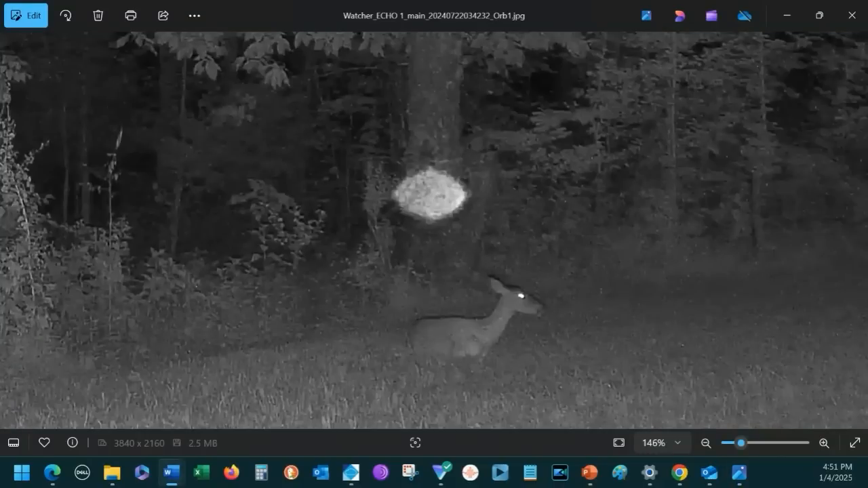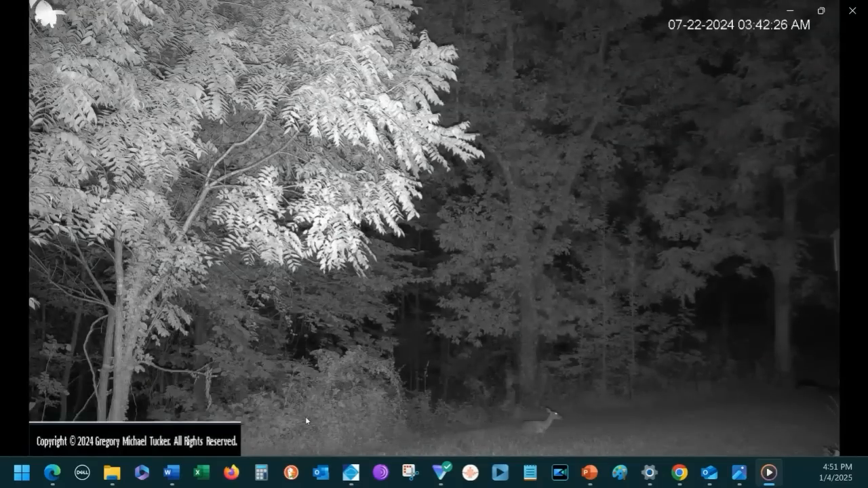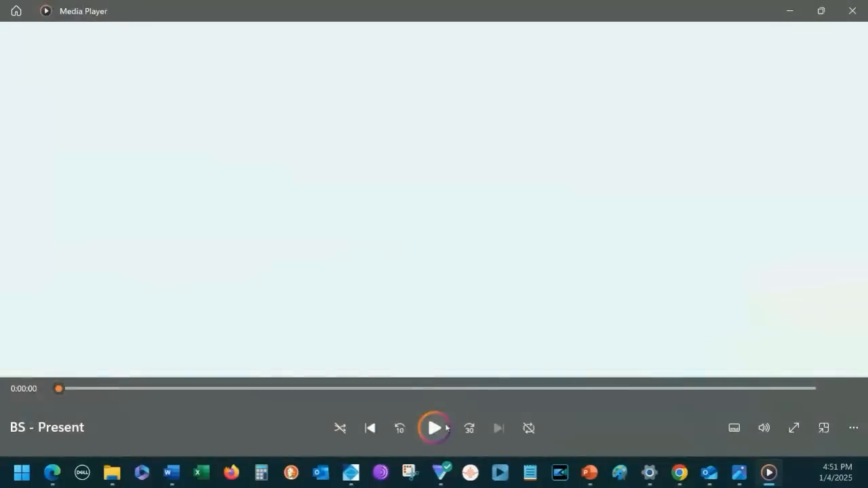And I'm going to go ahead and pull up the video and just let you guys watch a 10-second video of it here so you can see. So that was a moth that flew by the front of the camera. And that deer is sitting there looking east, and there it comes. Let me play it again.